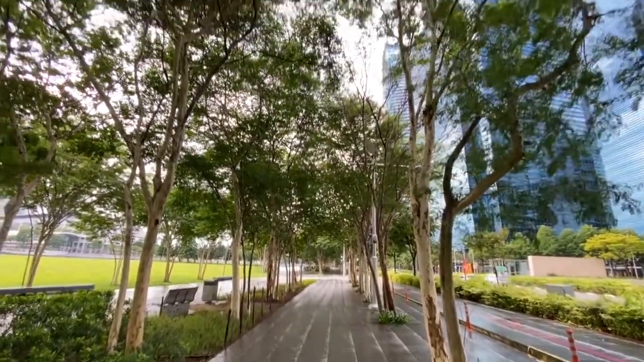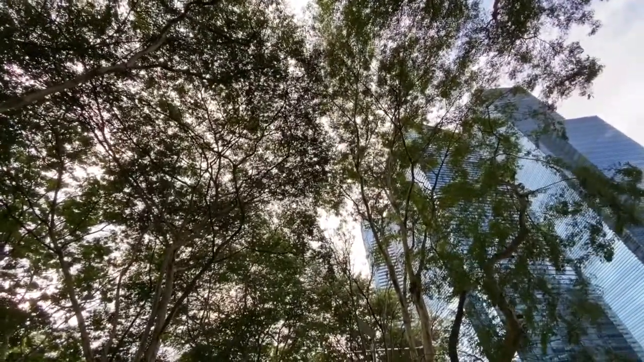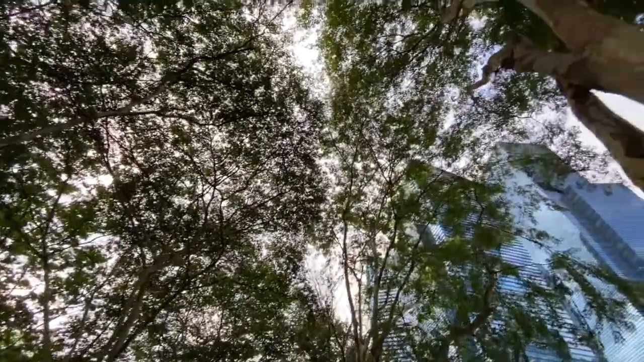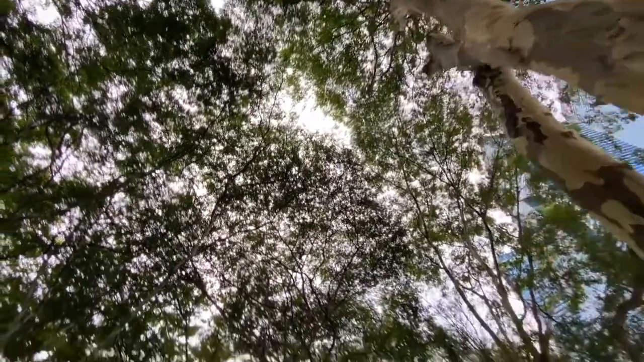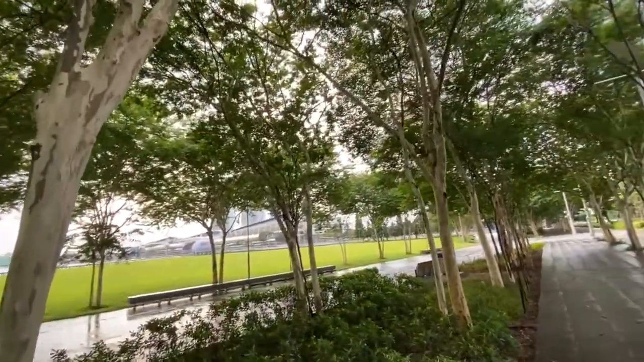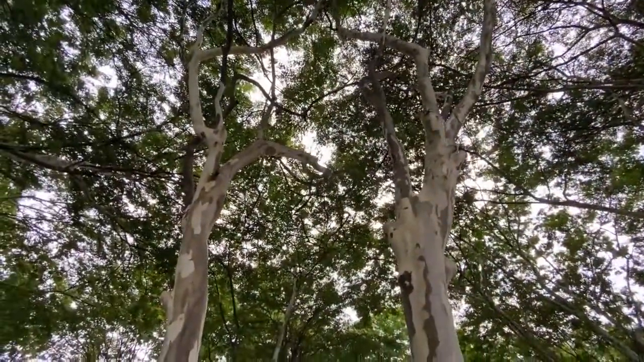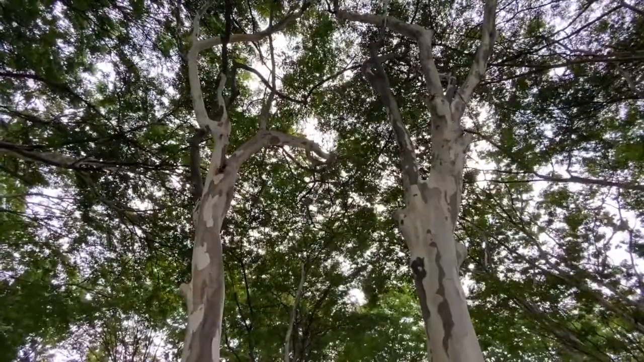So I got all these trees here. I'm going to try looking up and maybe getting part of that building in my shot. Maybe I'll even get close to some of these branches as they lead up as we go. But got these beautiful, as I said, green is going to come out and it's going to look great when you're taking an infrared photo. So give this a shot.